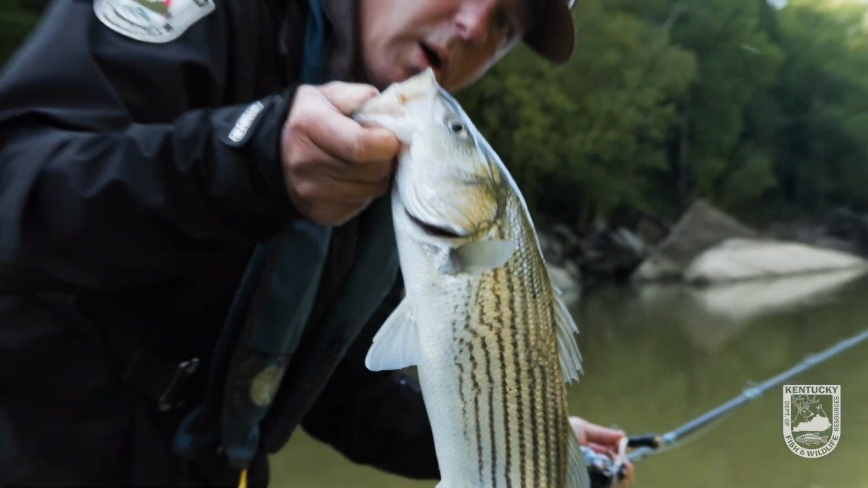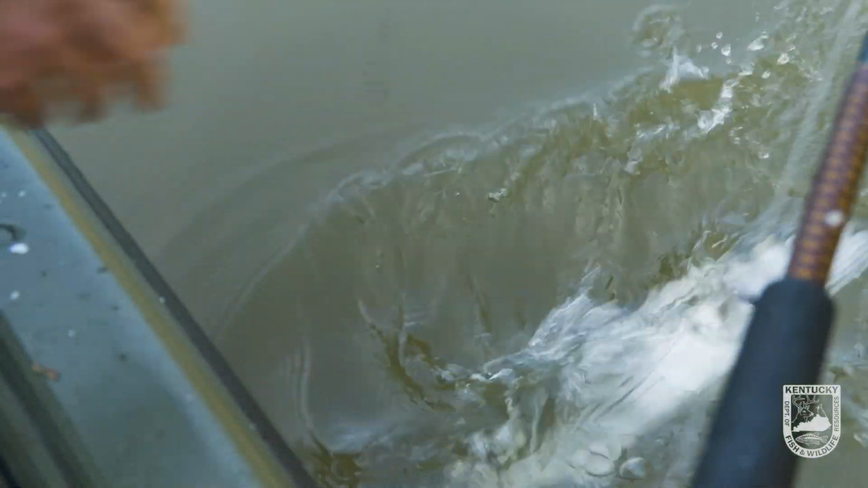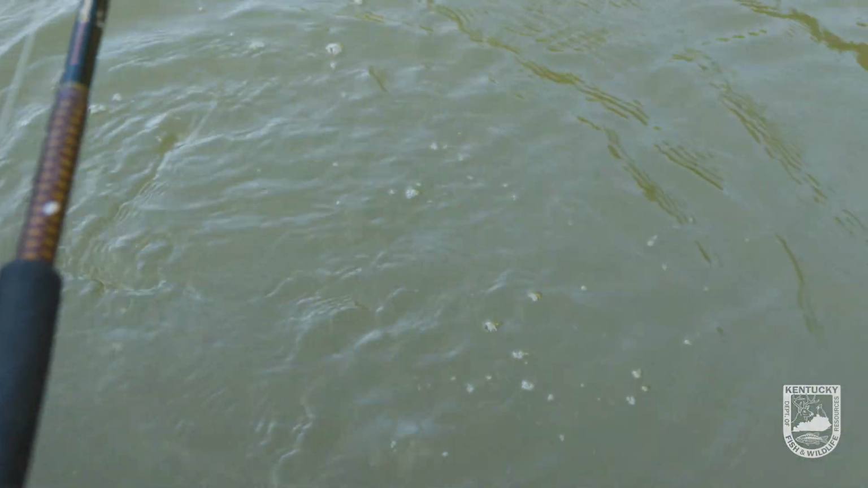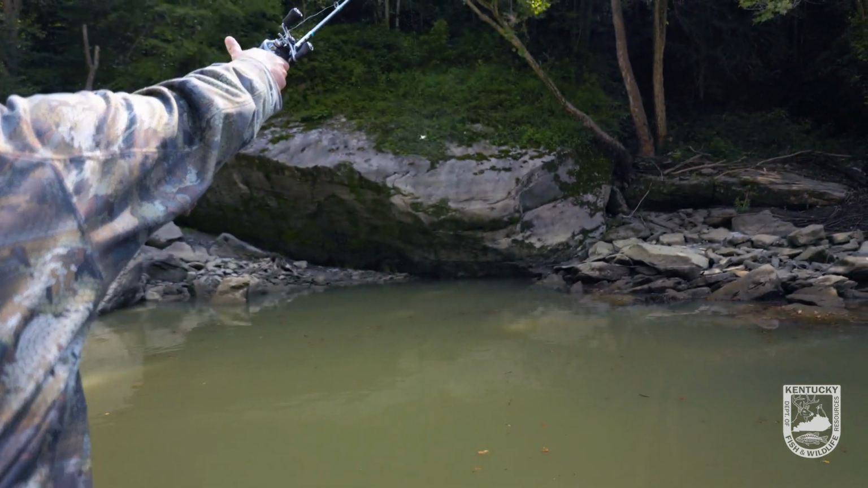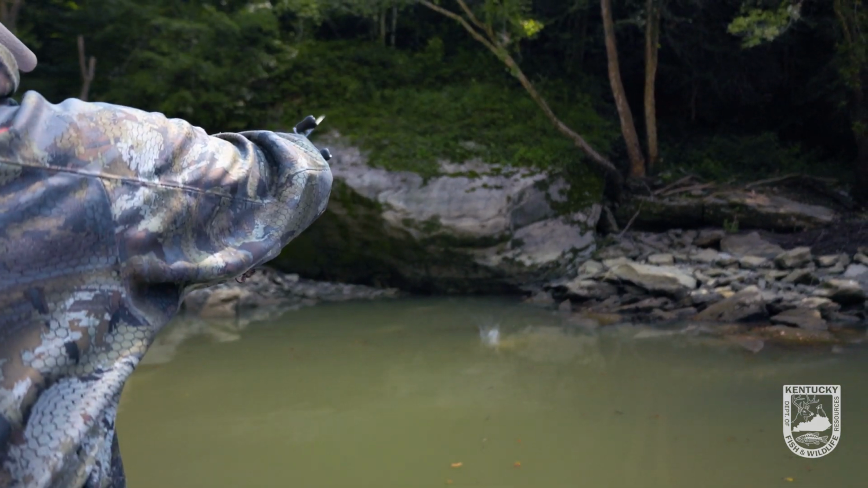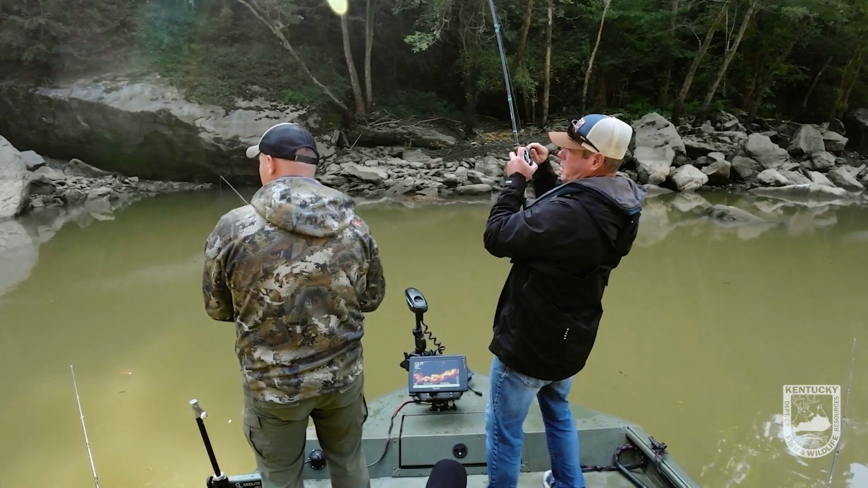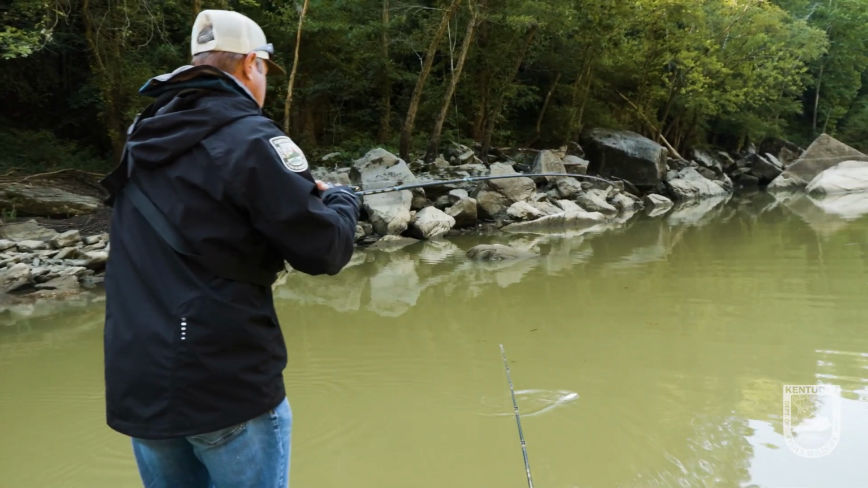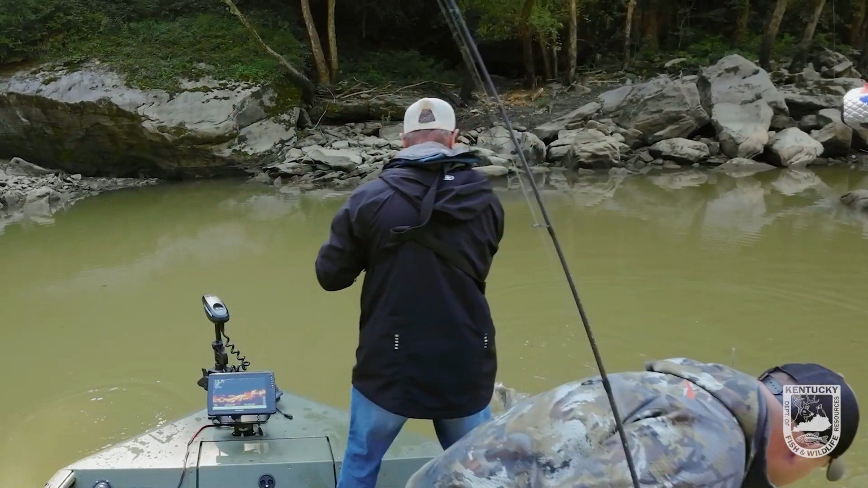So let's get it back in the water. There we go. There's a fish on. That fish took off flying with that. Here, I'm gonna move this. Go ahead and boat him out there. Pretty good.